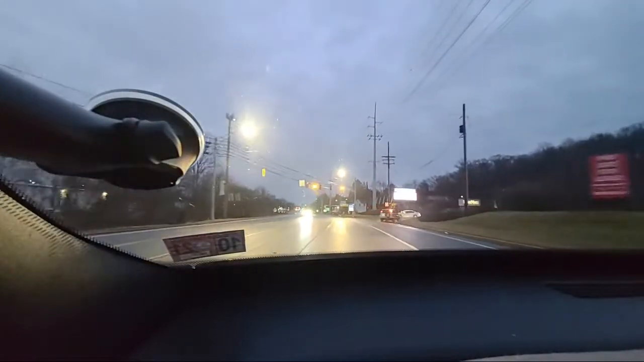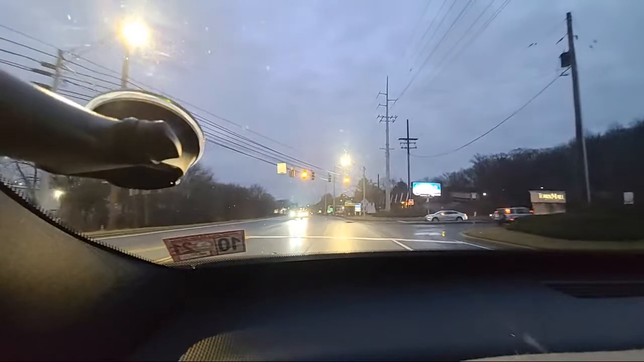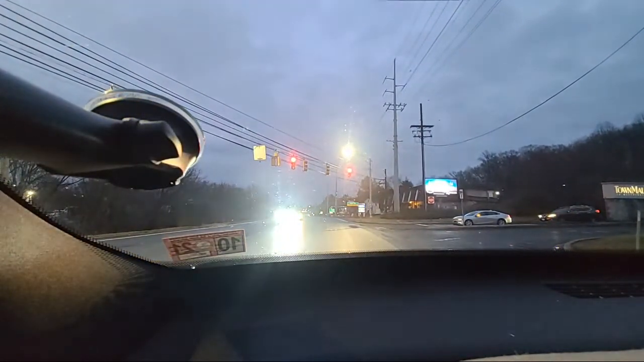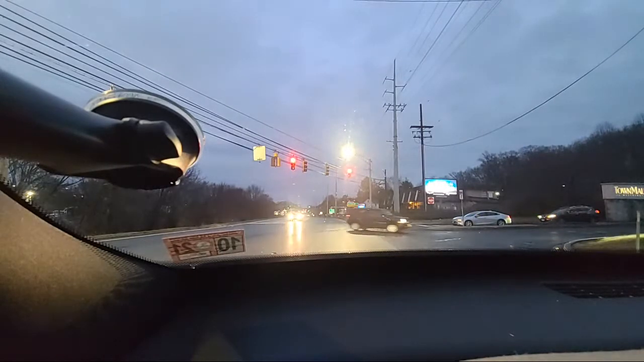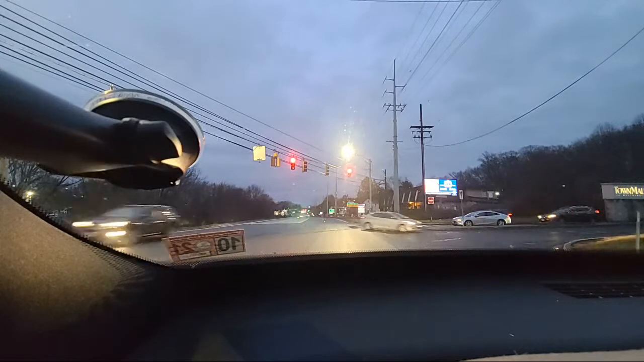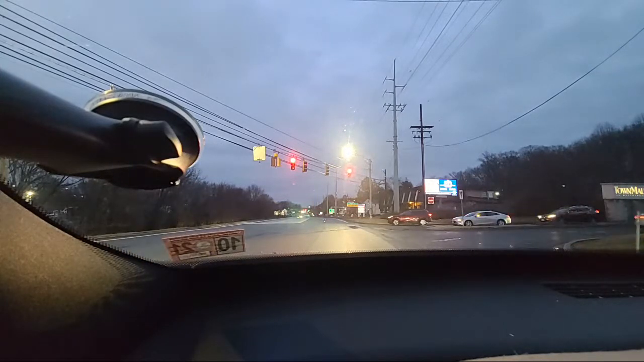And Jesus Christ Almighty, just cross a dark highway. Jesus Christ. And people wonder why people get hit by cars. Like seriously. There's a well-lit intersection right here. Yeah, there's no marked crosswalk here, but you know what? It's still safer than the middle of the nowhere, dark.